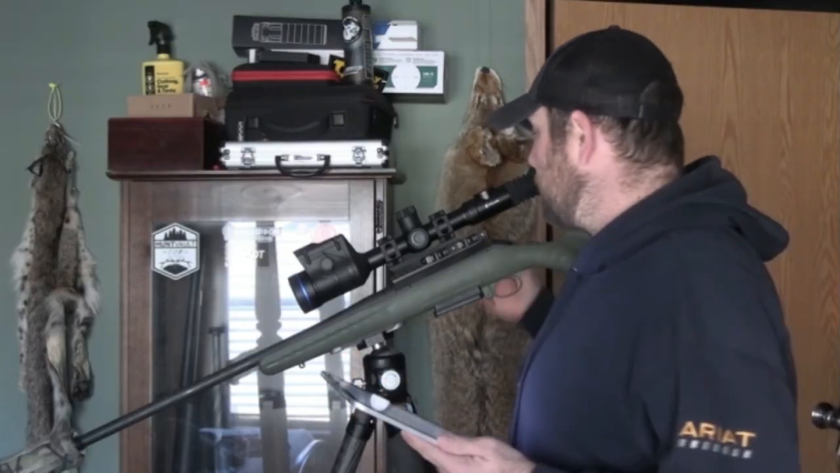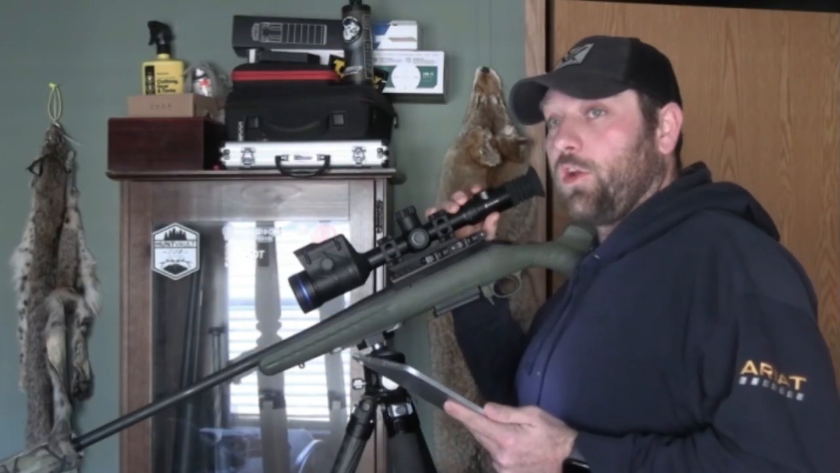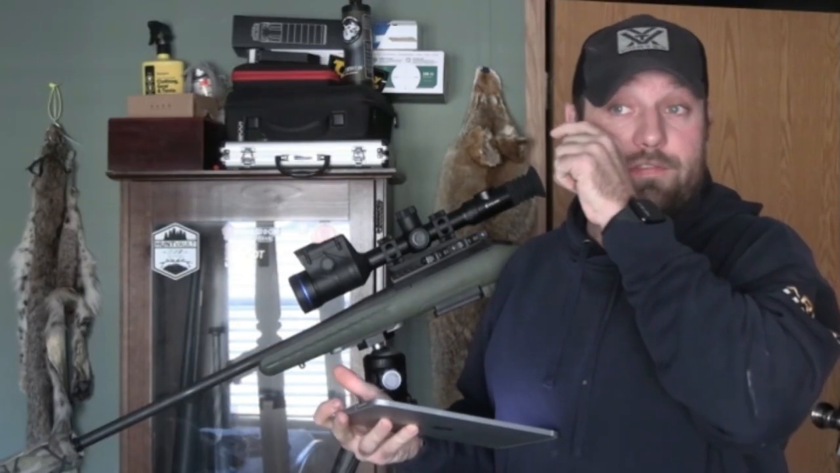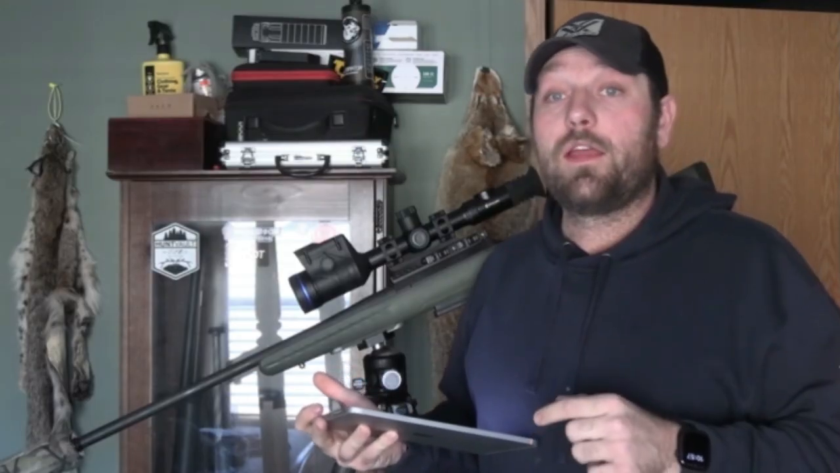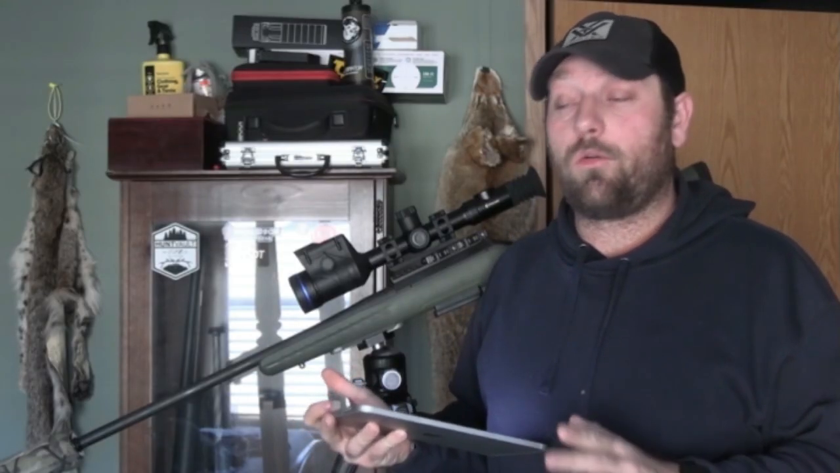And all the buttons are right here by your eyepiece. You have your zoom, your LRF, and your record next to your eye. I do not like that, because if you are on target and you're trying to fumble with stuff up here and you have gloves on, it doesn't work very good. It's a pain in the butt. The buttons are small. Not a fan of that.